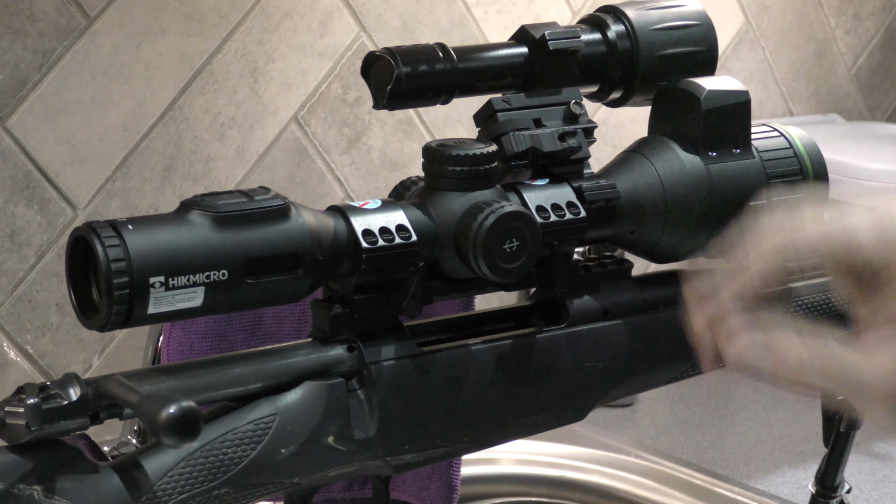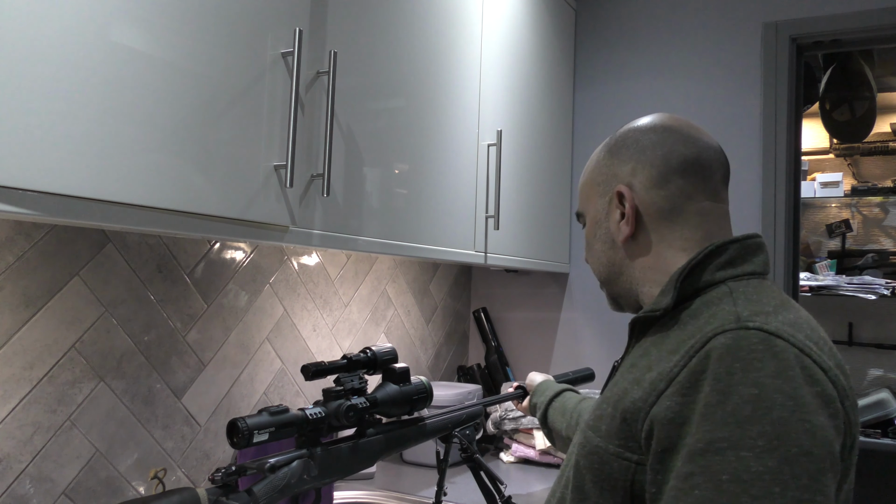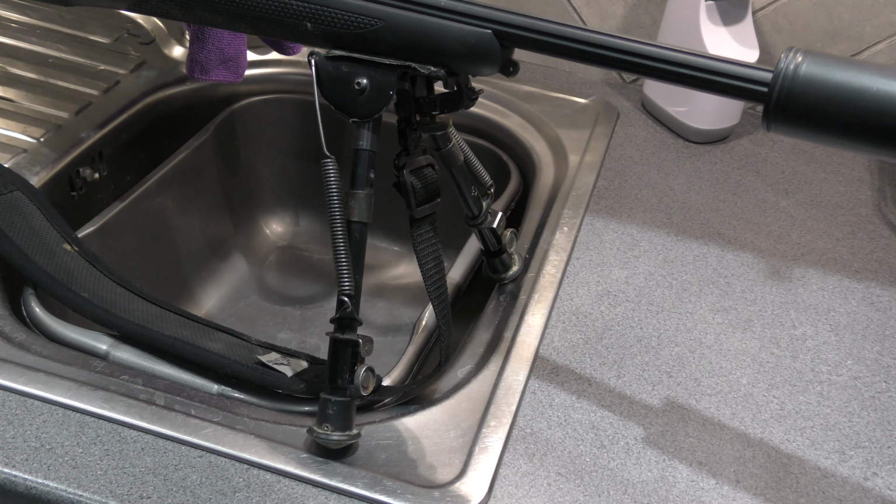Got Lightforce on there at the minute. MA moderator, Harris bipod. That's the setup. Let's head out.